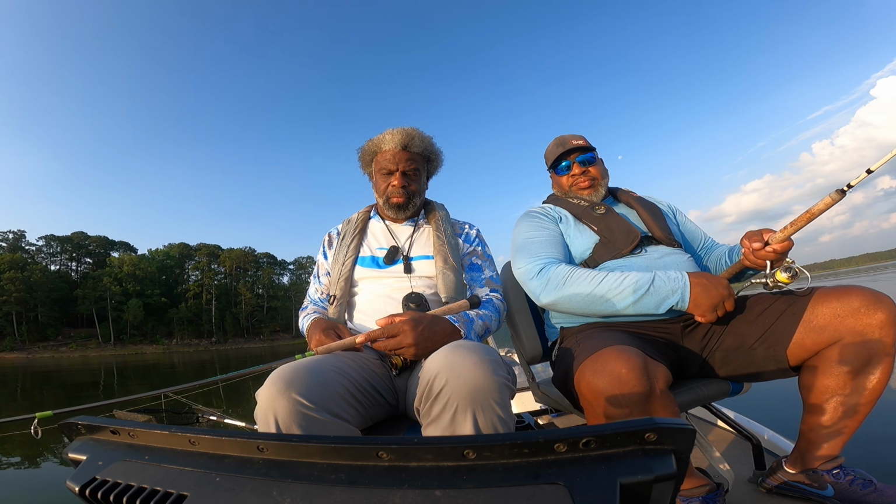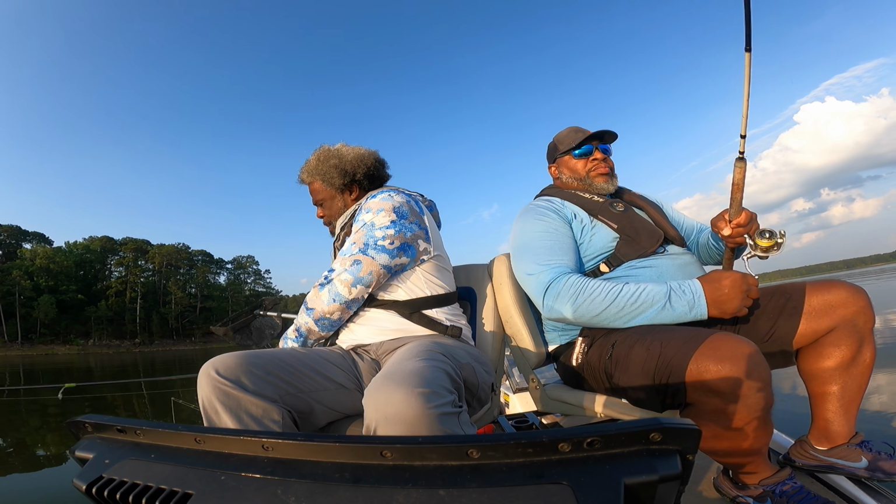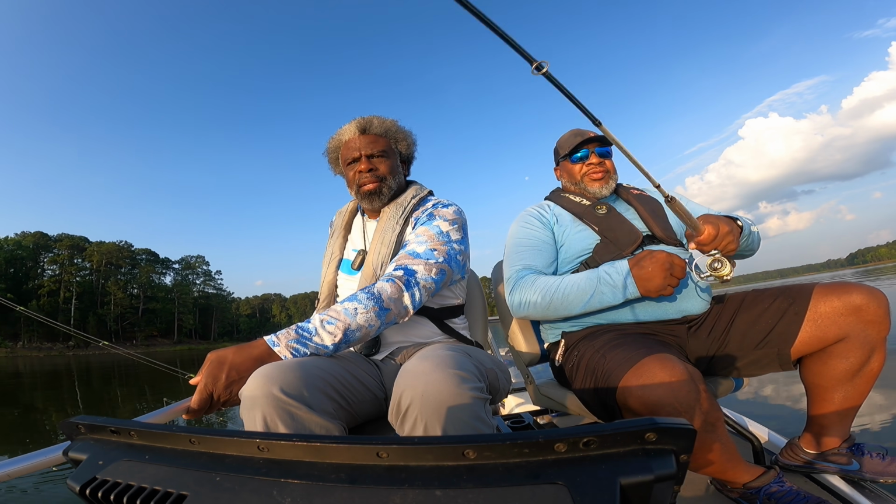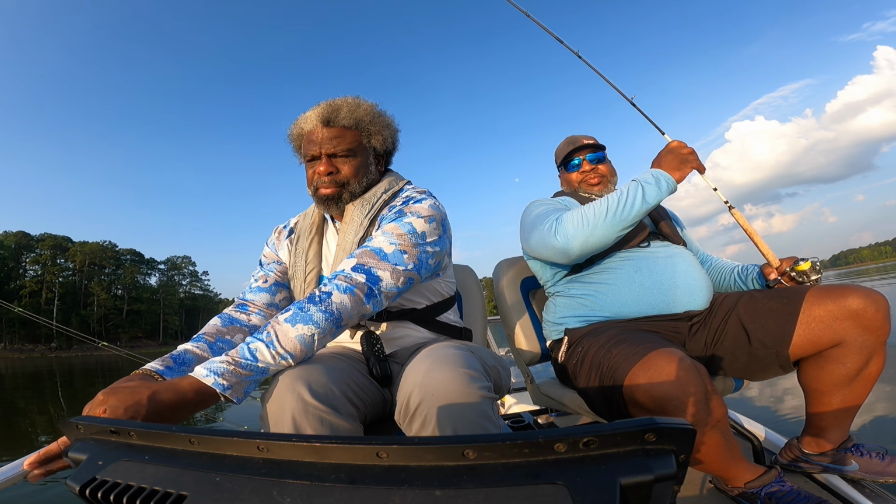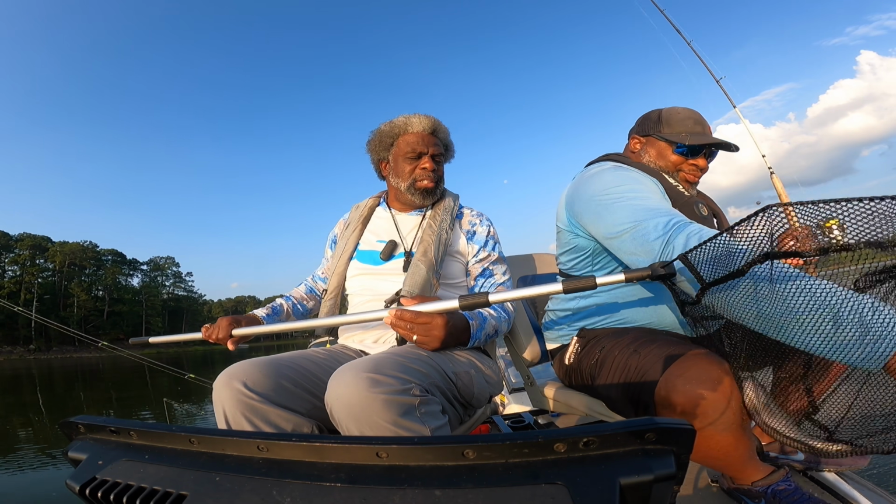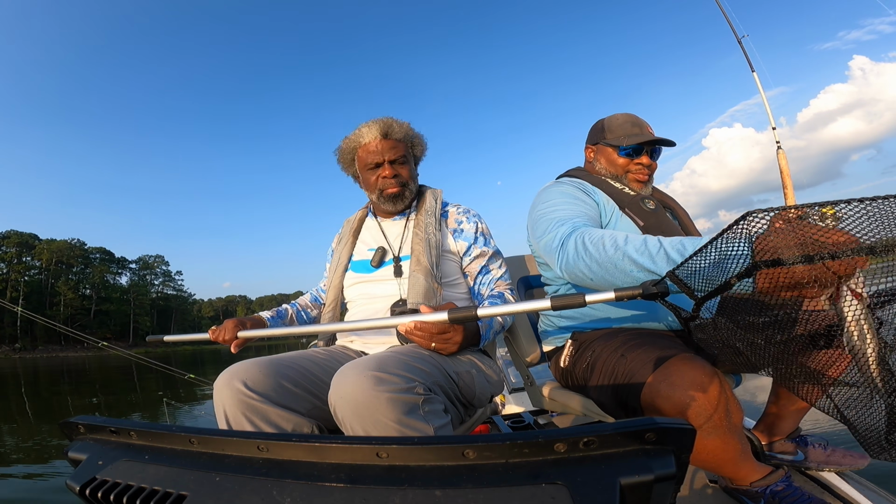There she goes. Got him! Got a flipper? You need a net. You don't have to see a bunch of them. You just got to see the good ones. How about that?